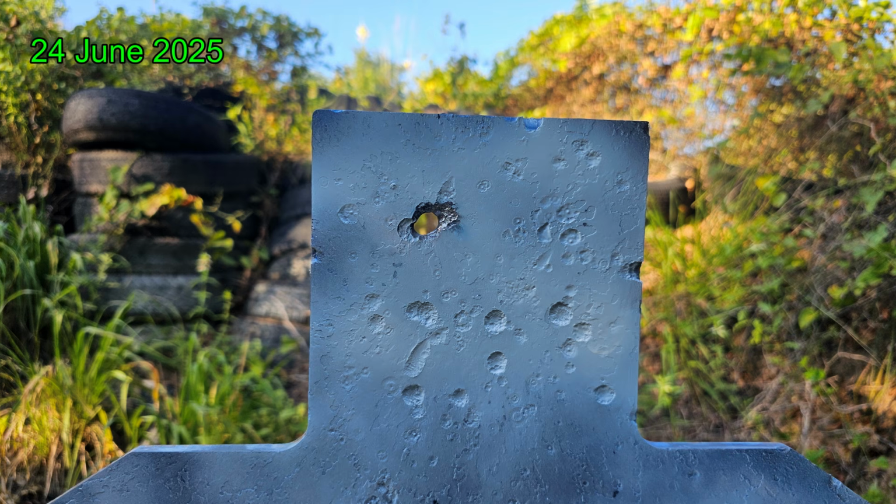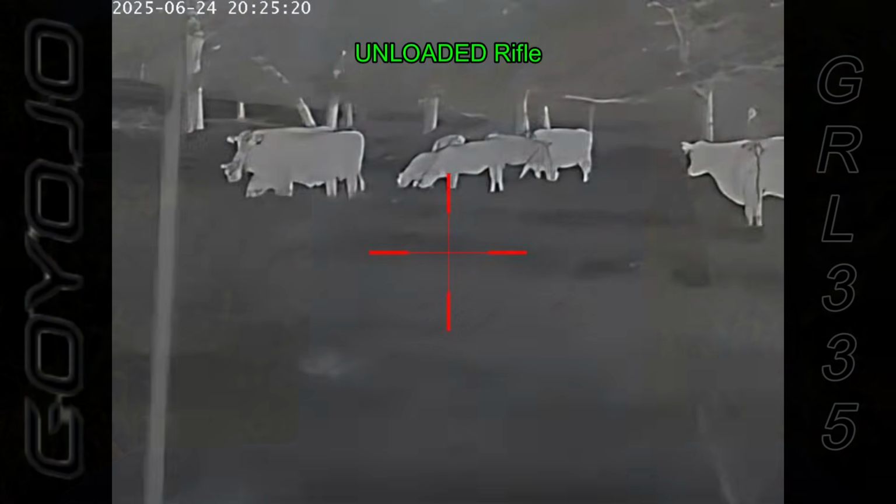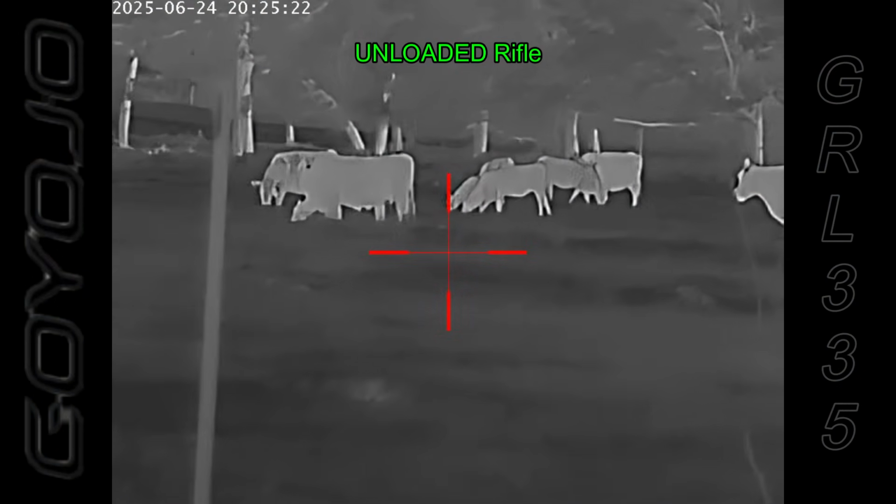So I went back to the range, put the scope back on the rifle. I had taken it off, put it back on the rifle to check, and I was checking the return to zero, and the shot was within an inch of where I aimed, so not too shabby. Alright, just running through some of the colors here. Got some cattle.